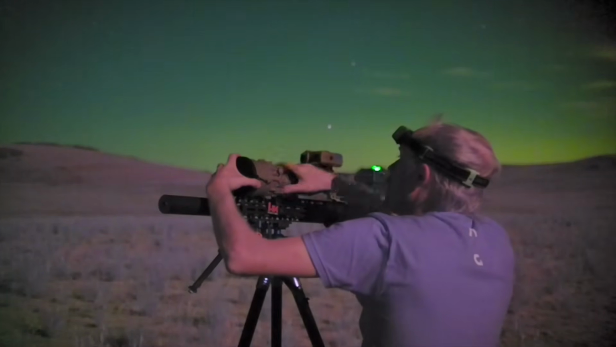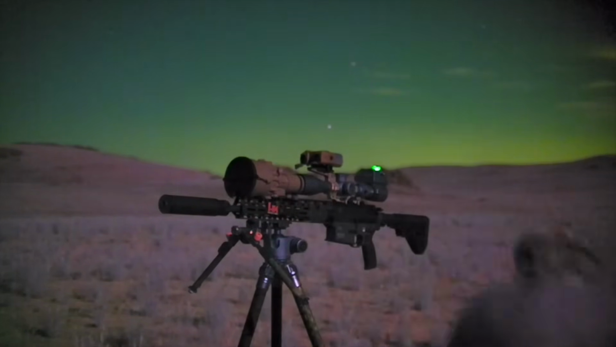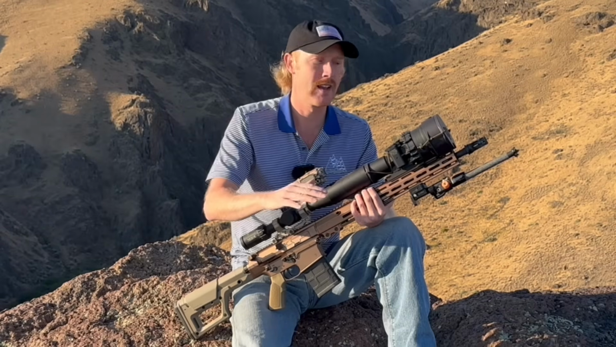This used unit, it's massive. It's like a 0.7 or 0.8 mil shift to the right as well as 0.2 down. So well over 1 MOA shift with this used unit. So when you go with See the Night, you're going to get a guarantee on collimation of 1 MOA for the lifetime of that unit.